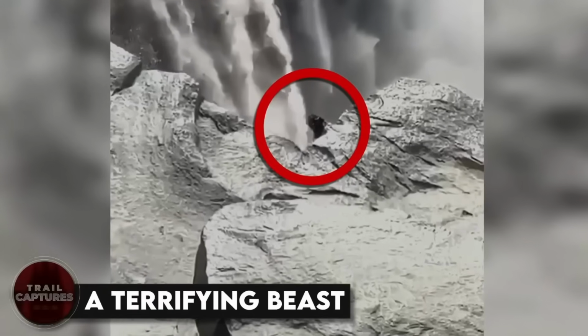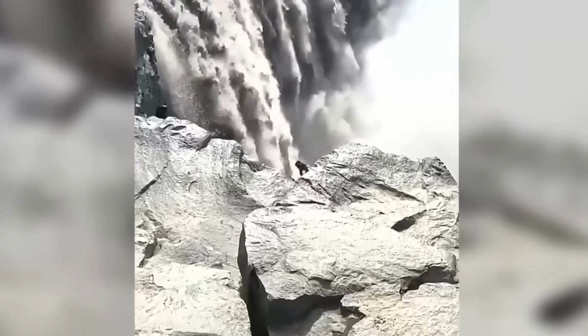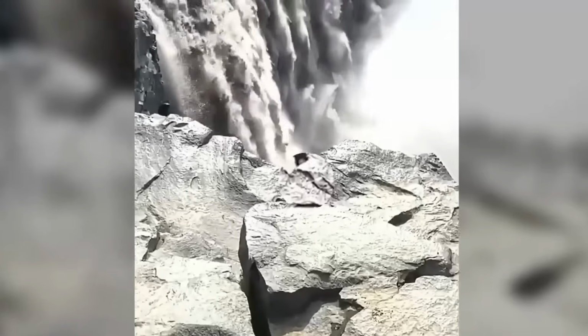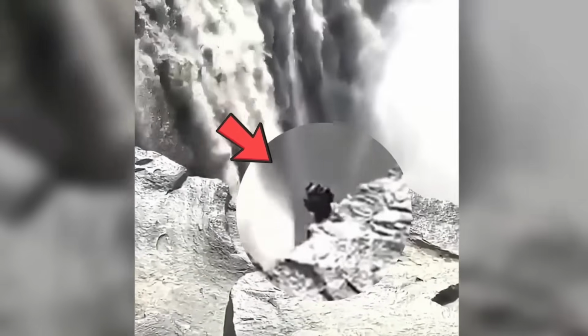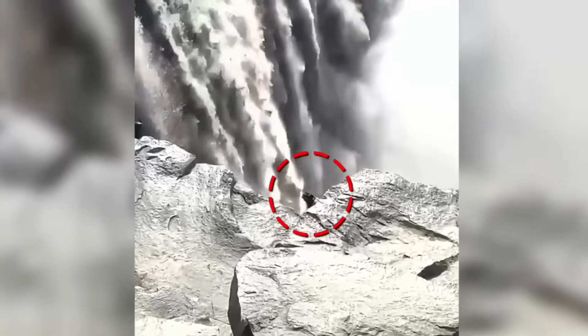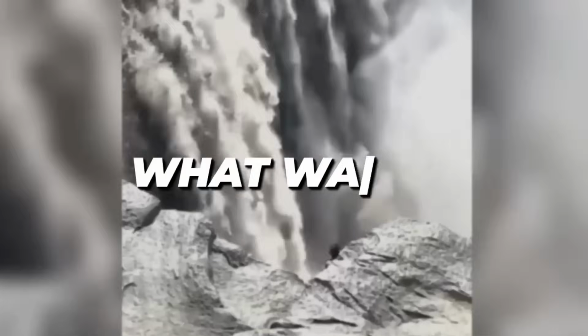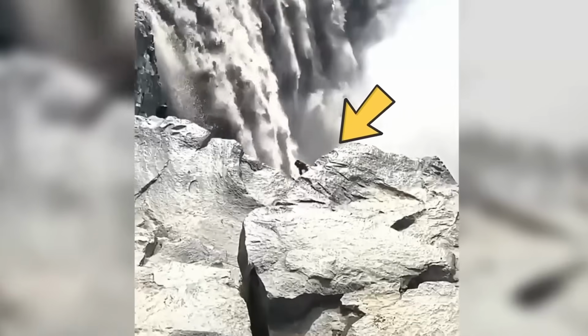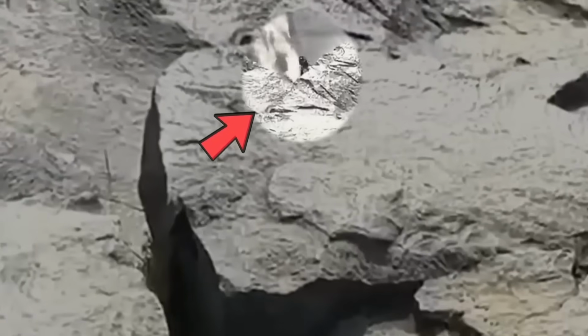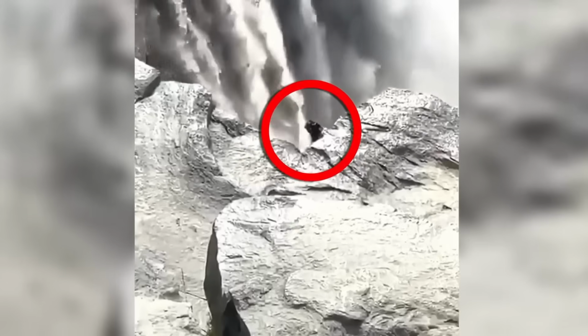A terrifying beast. As a man was recording this massive waterfall, he started noticing something weird. As he zoomed in, he saw a mysterious black creature at the very edge of the waterfall. What was it? Definitely not a plant, because the area did not look like it had any plants there. To some, it was an unknown being, while to others it was someone with safety gear sitting at a very dangerous spot. Real or fake?